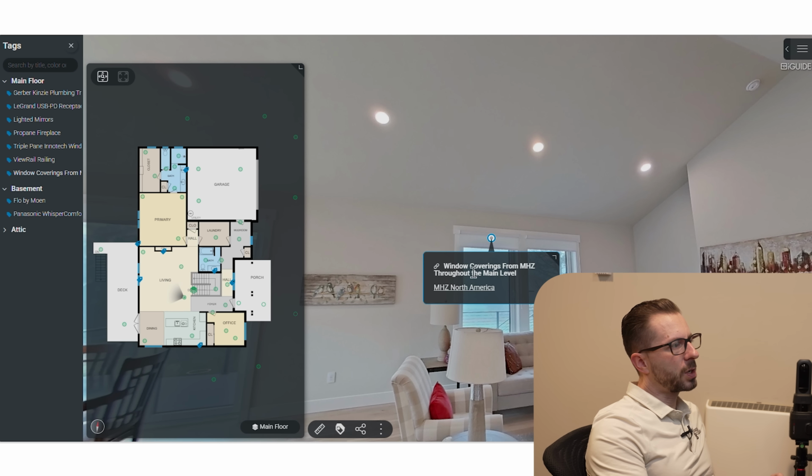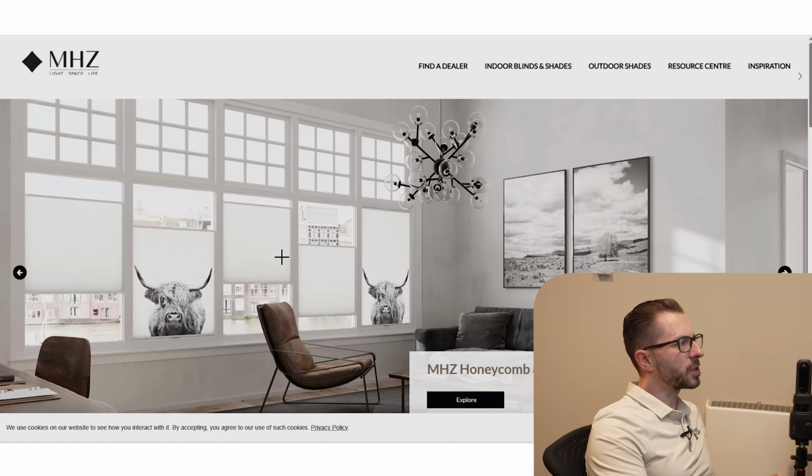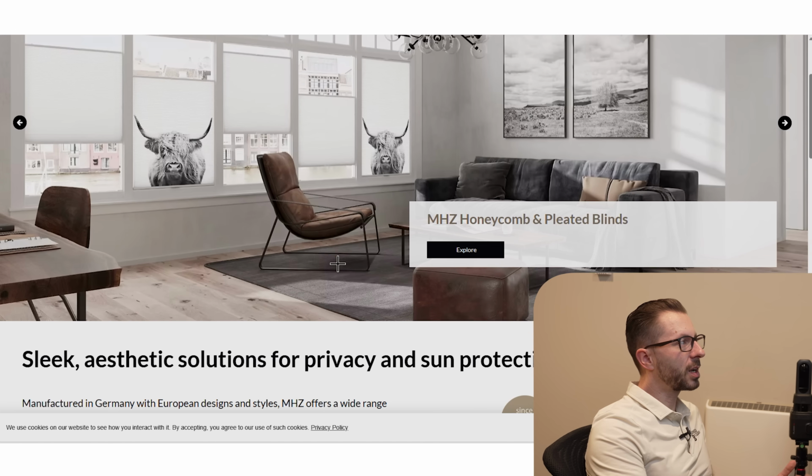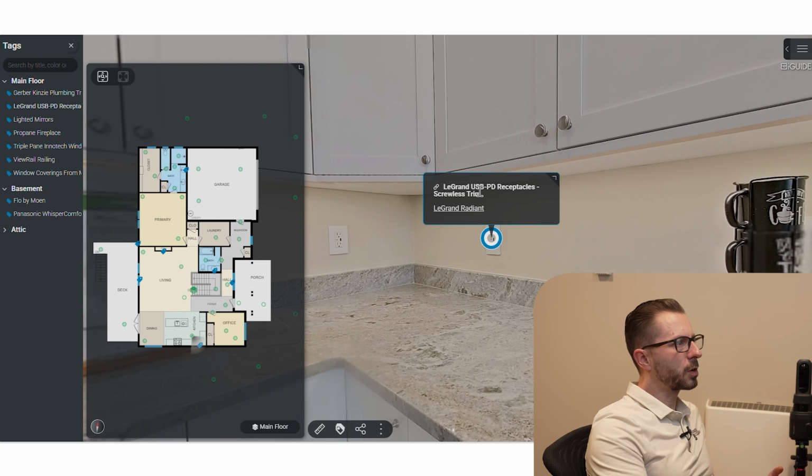This is showing the window coverings from MHZ throughout the main level. What I've done is embed a website so somebody could come through and see what it is that we have specified in this location. Here we have the Legrand USB PD, that's power delivery receptacles, screwless trim.